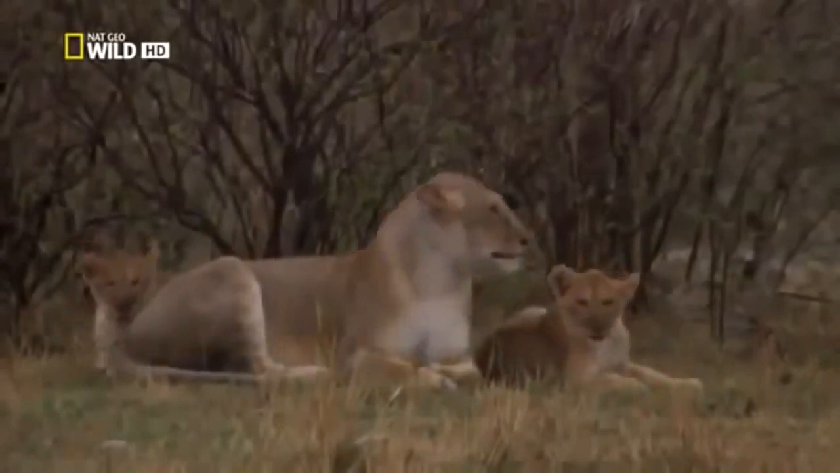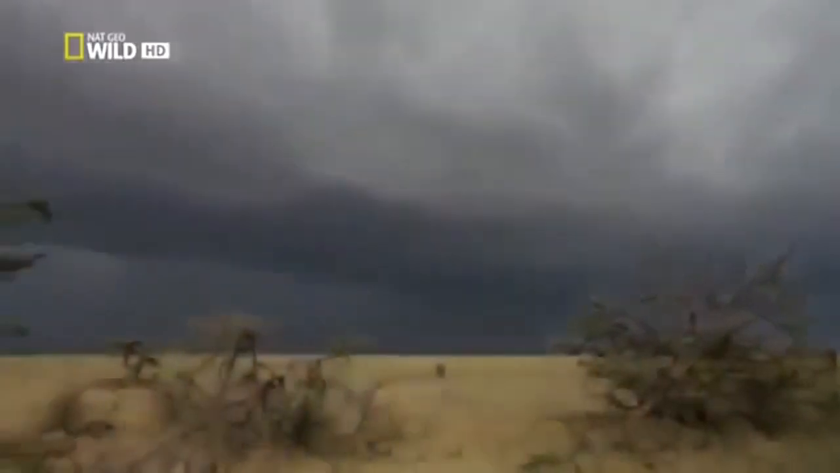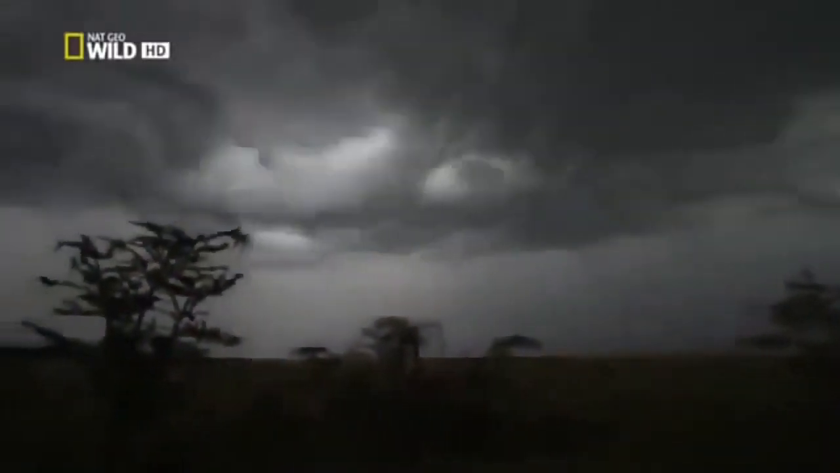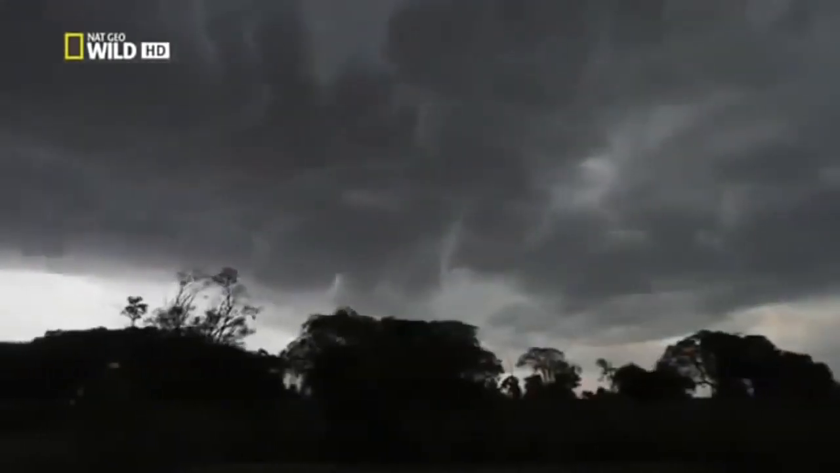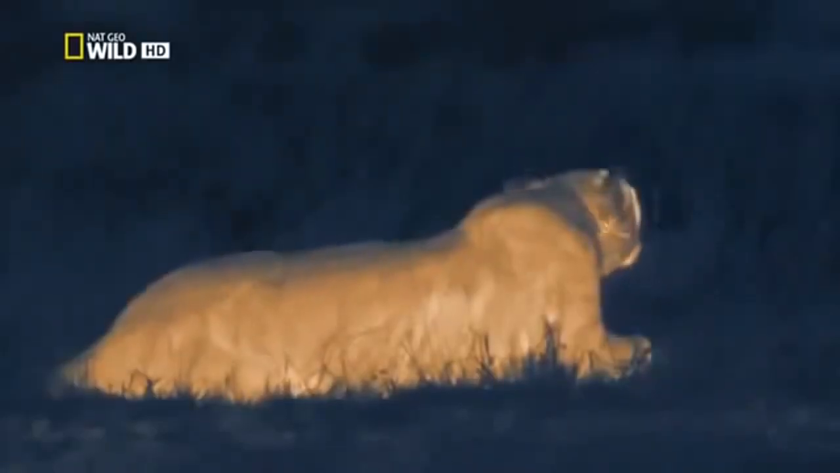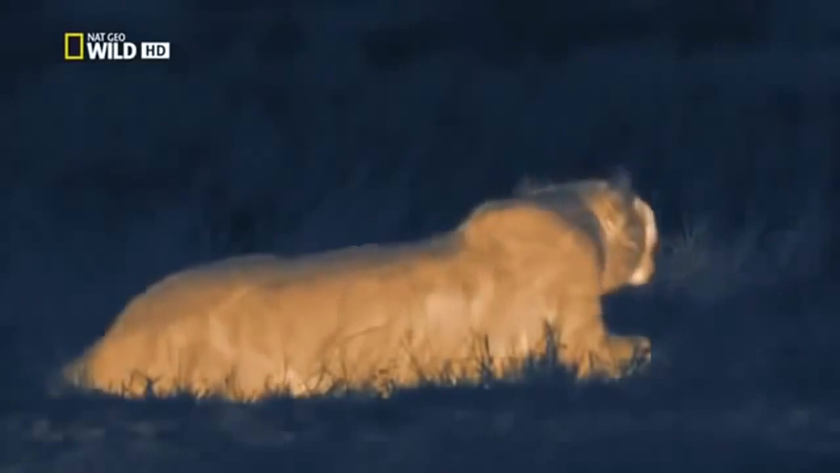Lions love gentle rain. The moisture cools them, ready for a night's hunt. Thick cloud conceals lions in utter darkness as they prepare to hunt. Even the ultra-sensitive Starlight camera struggles to capture meaningful images. But the thermal camera cuts through the dark to pick out the warm-blooded animals.